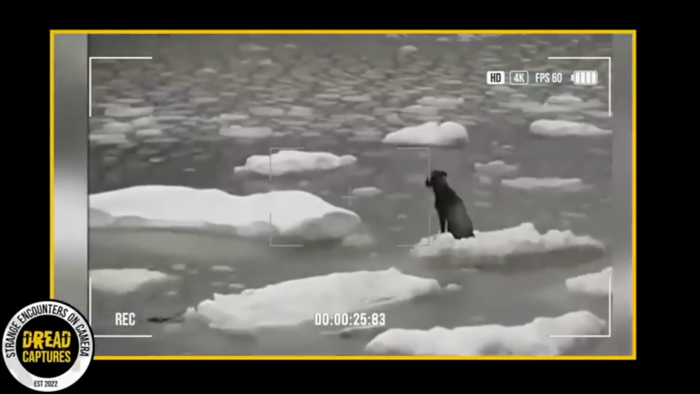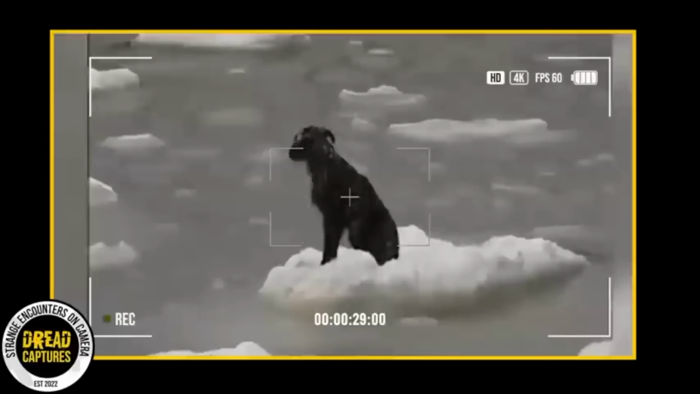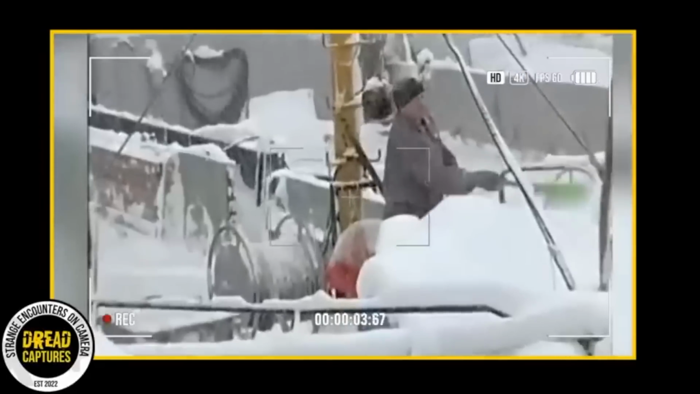However, I mean, it was getting late. Time was running out for the helpless dog. The freezing water, the wind, I mean, it wasn't getting any warmer.